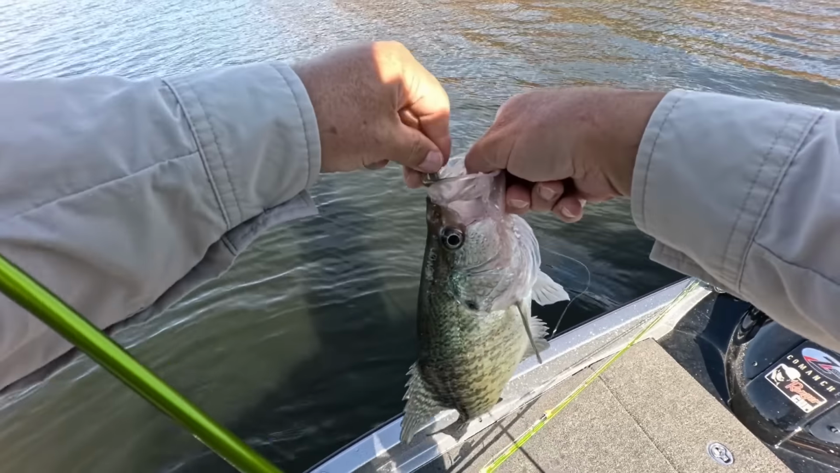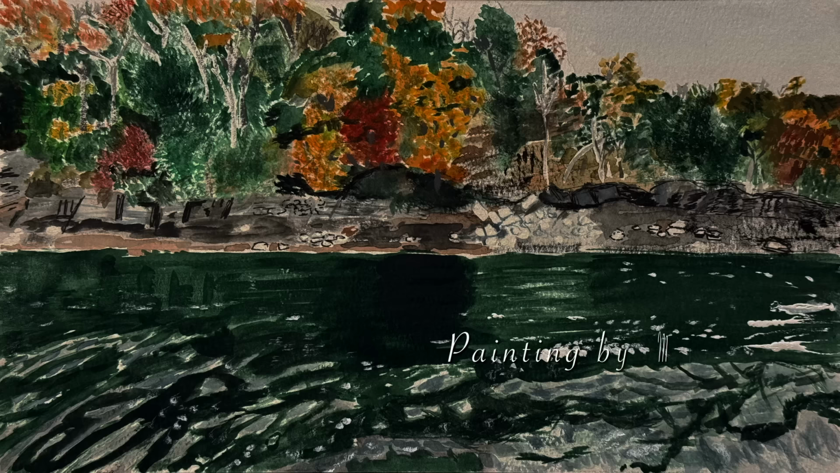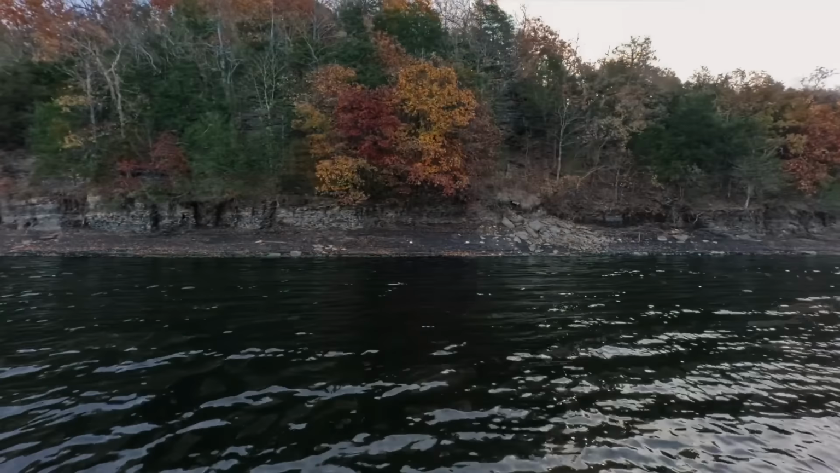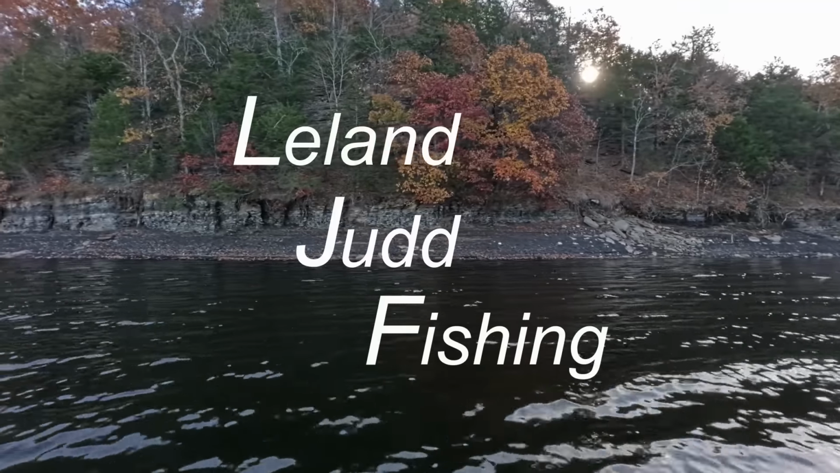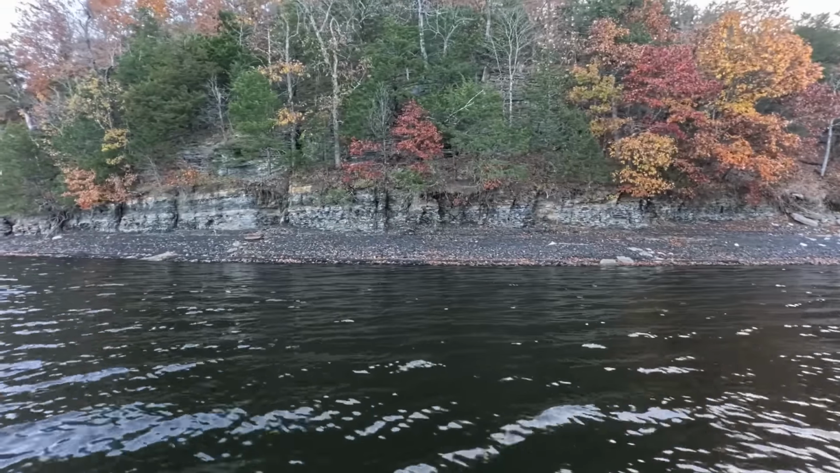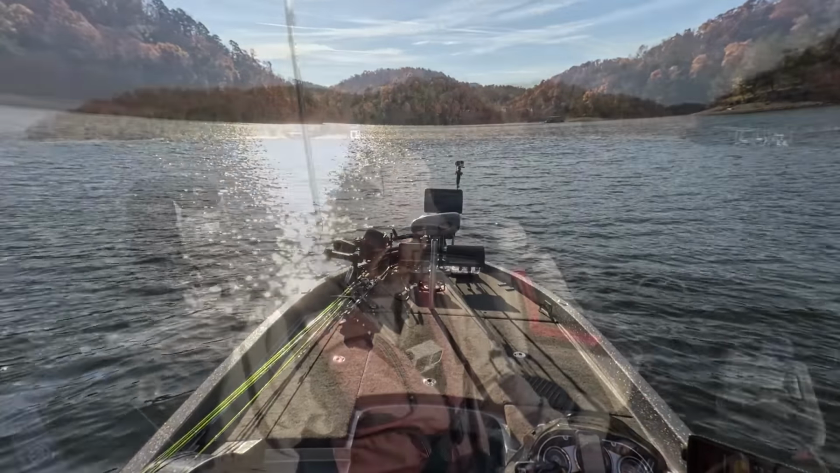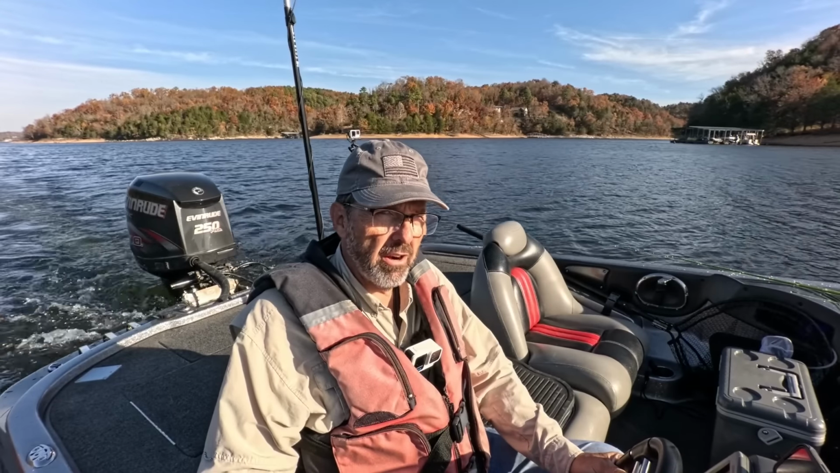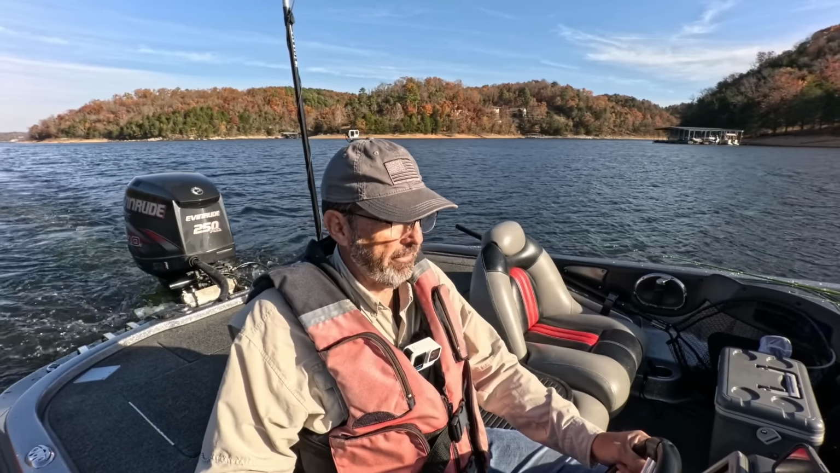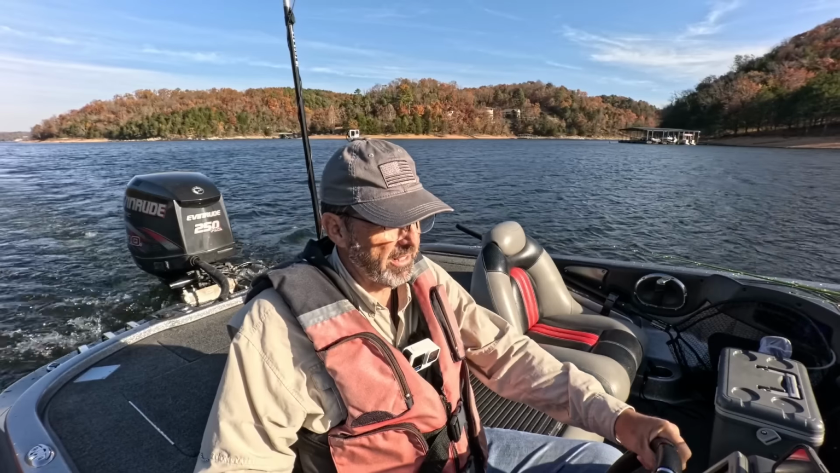We are finding the slabs today. Well, I'm graphing up through here to see if I can see any fish. I'm going to go back and start where I started. And if I don't find them back there, it's because I think the water temperature's dropped too much.